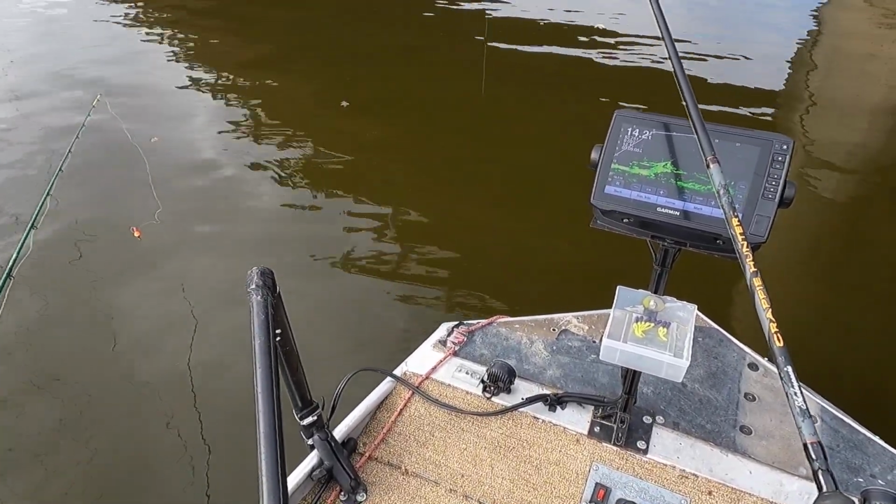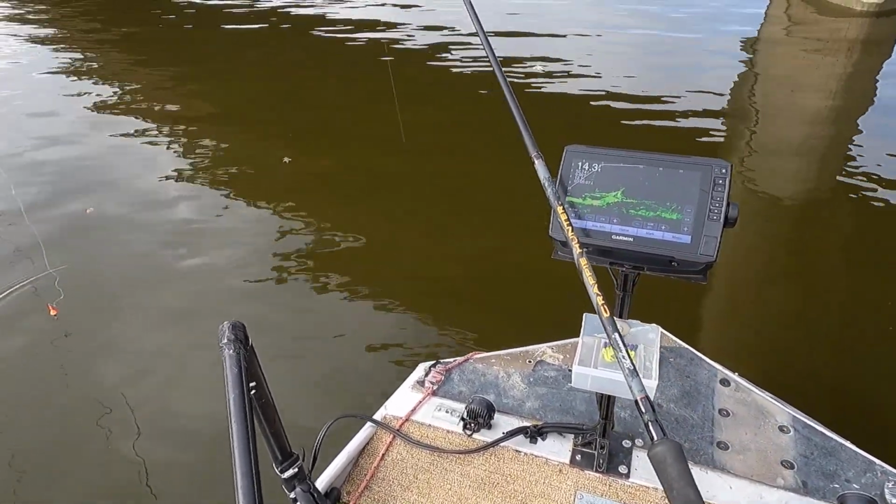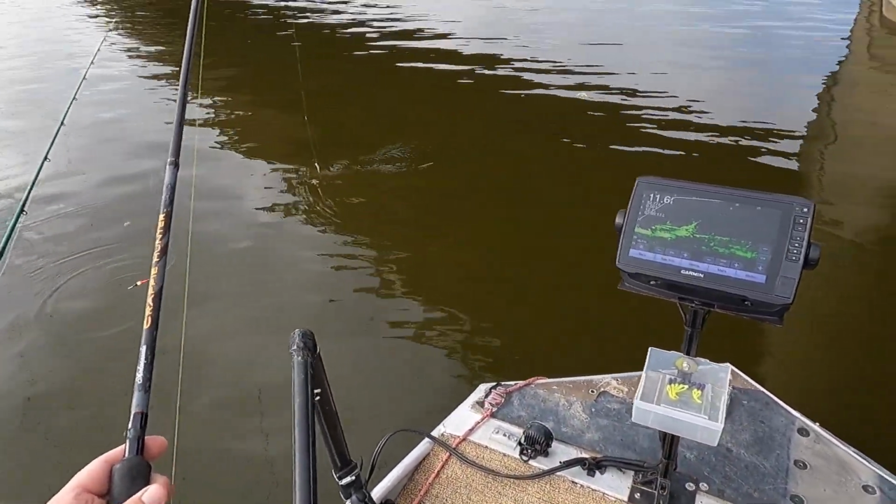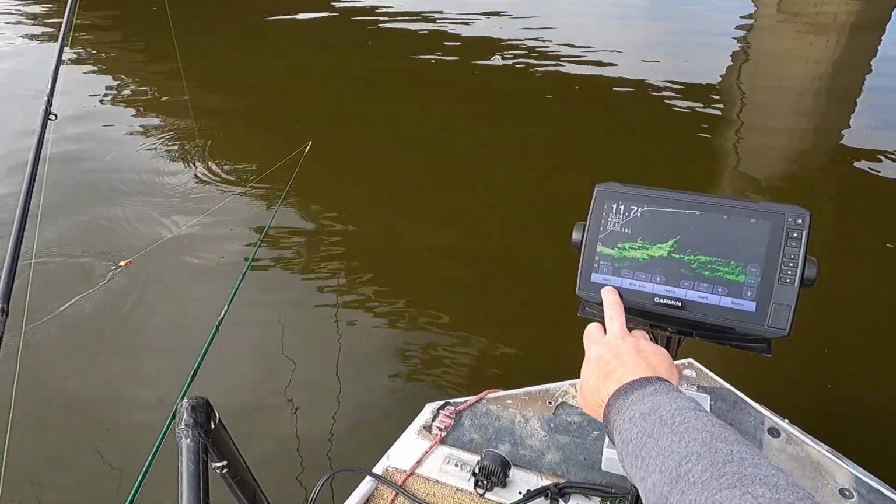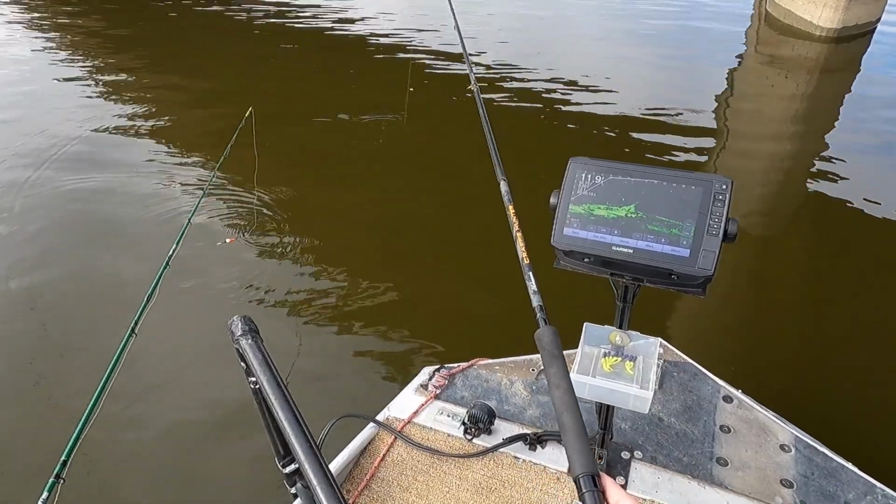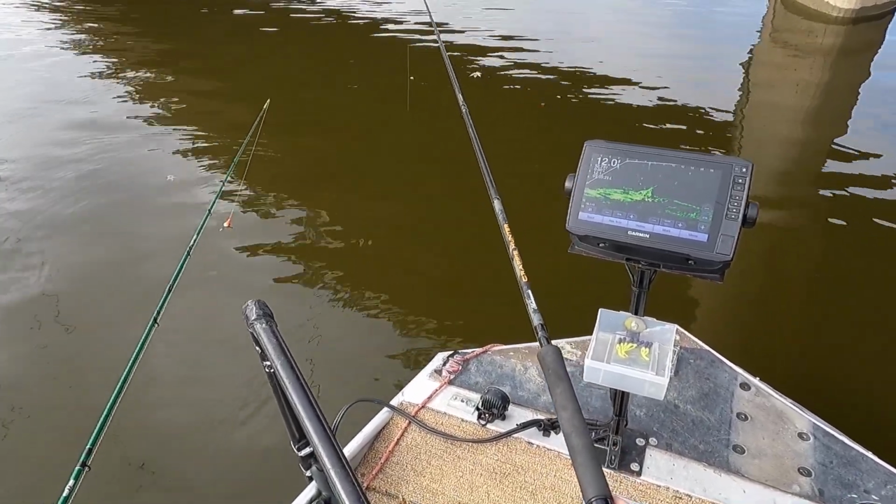There's a lot of fish down there. You can see them moving around in that brush. You almost got to put it right off the screen. Let's come back to it. Right there you are. That's a fish coming up, or a bubble.